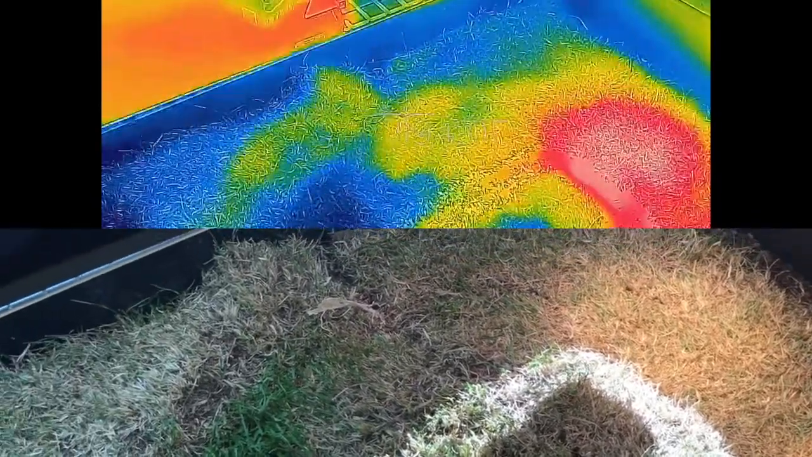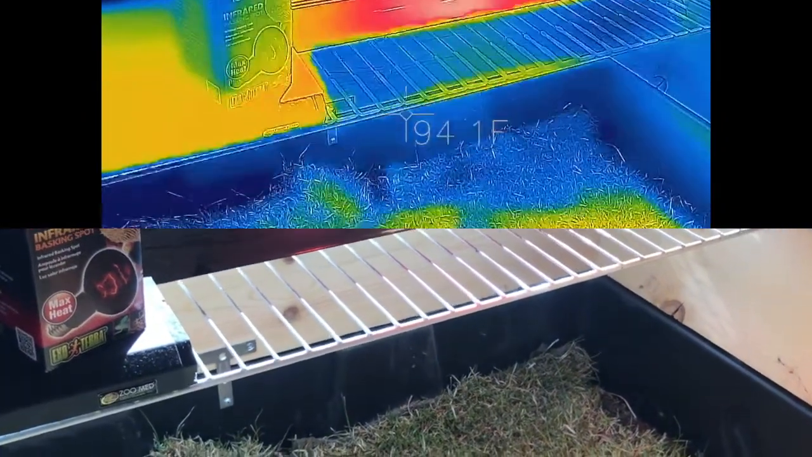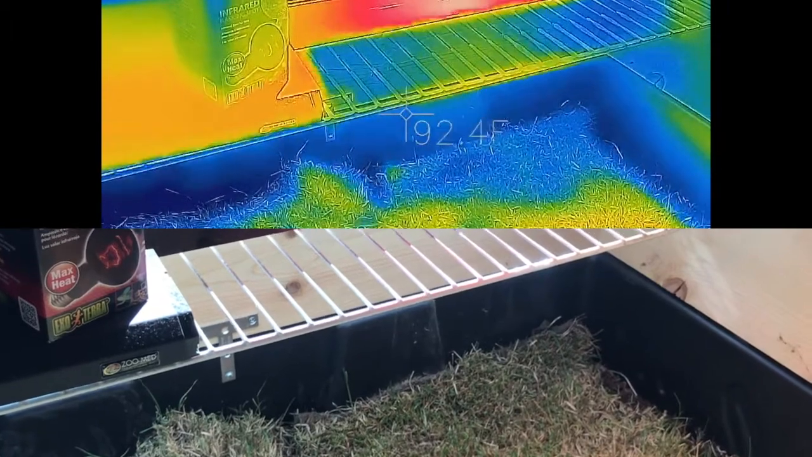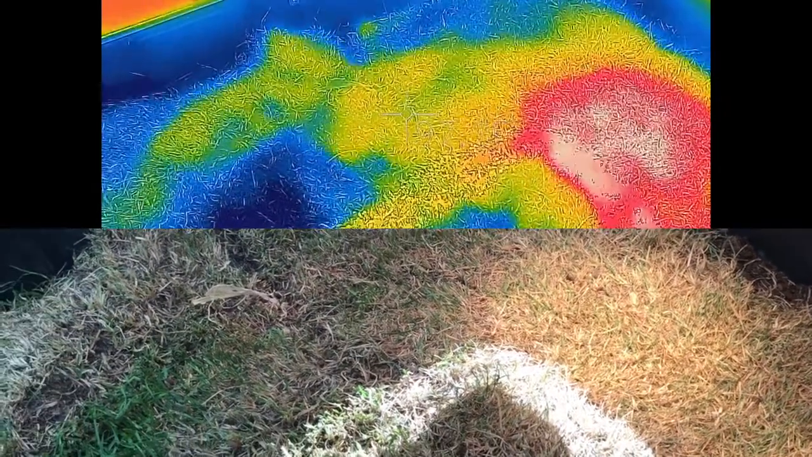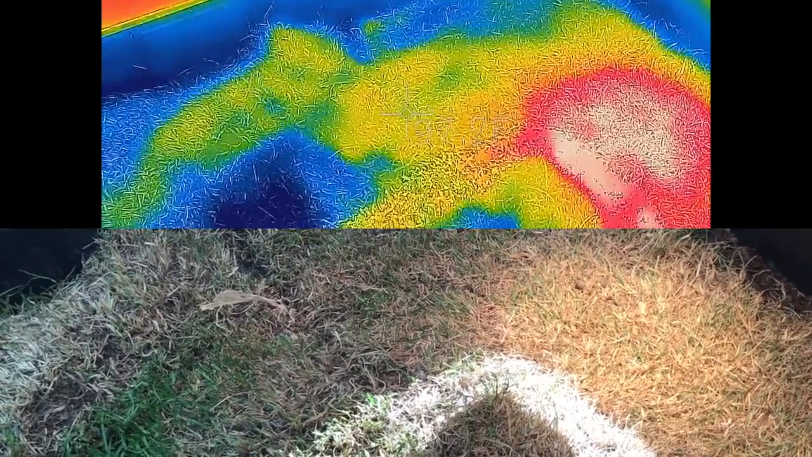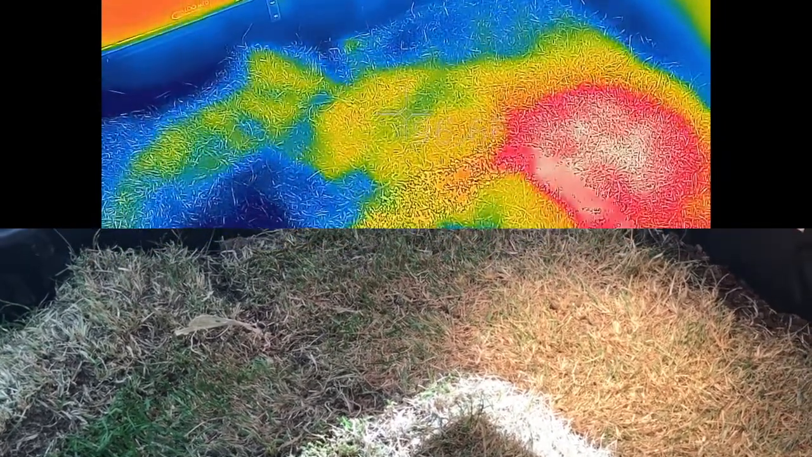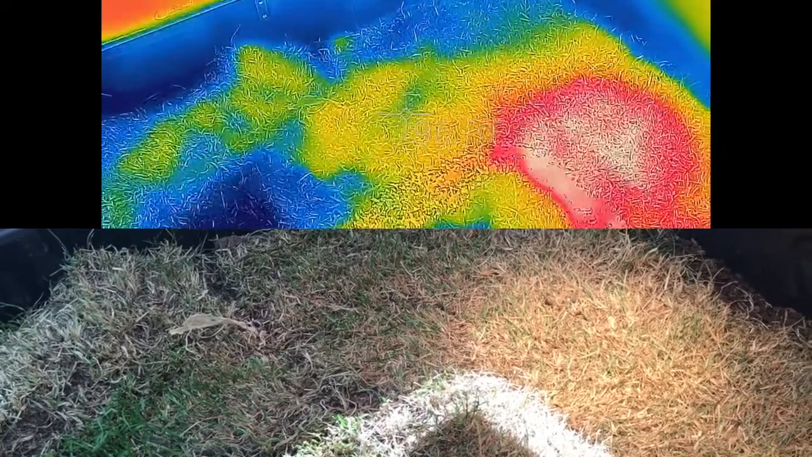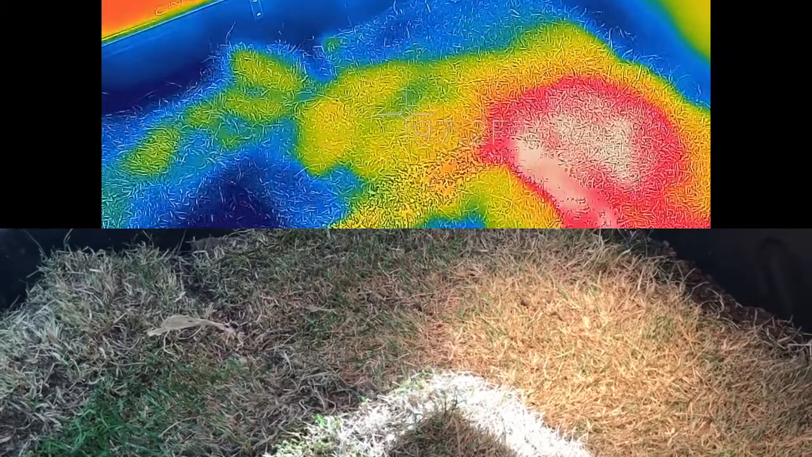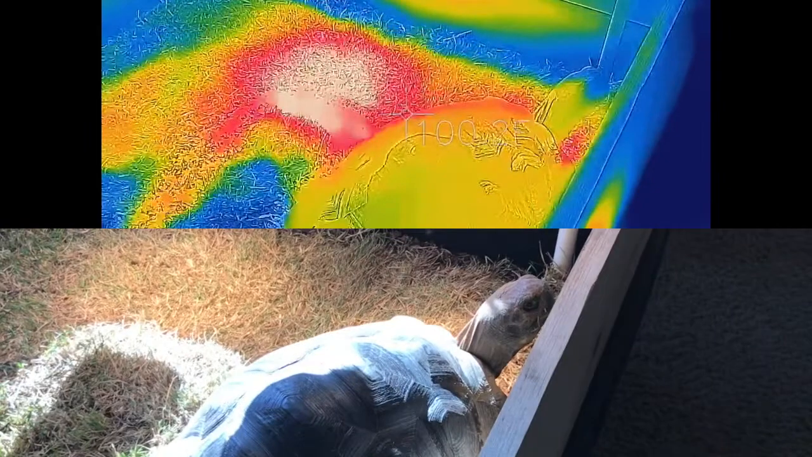Over here, I'm experimenting with one of the red lamps. This is a 100-watt bulb, so it's actually 10 more watts than my halogen lights, and it's a red bulb. But you can see directly below it, it's not even close to the amount of heat given off by the other lights. So some might say this is a softer heat. It's definitely giving off some heat, and I mean 96 degrees is nothing to shake a stick at. But for the wattage, it's definitely not as effective as one of these bulbs over here.